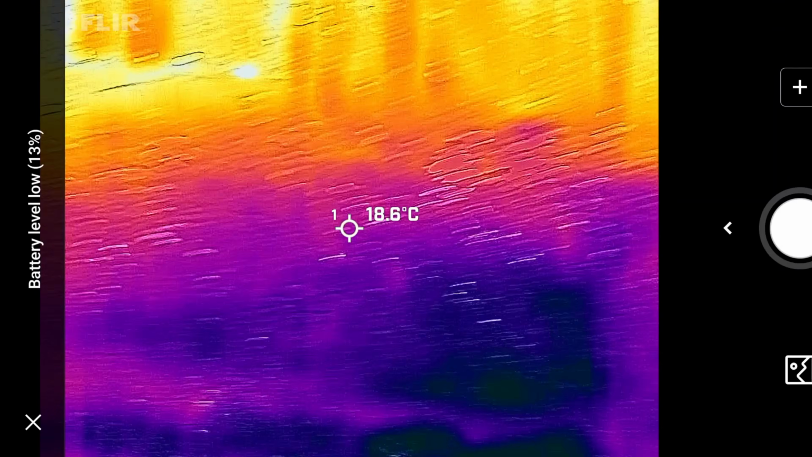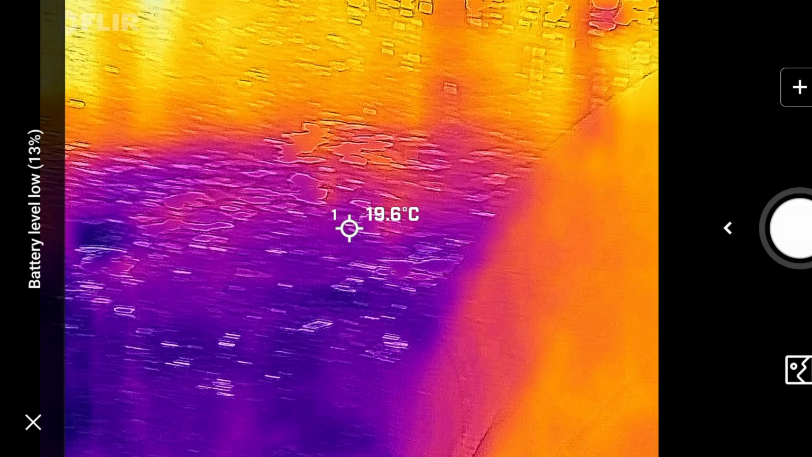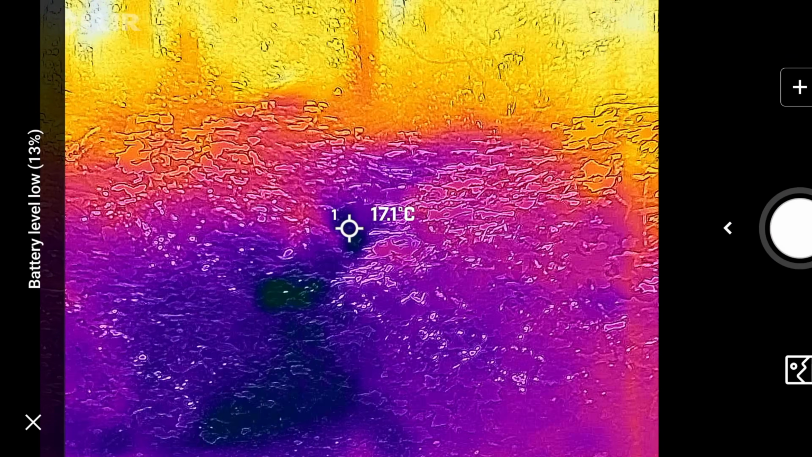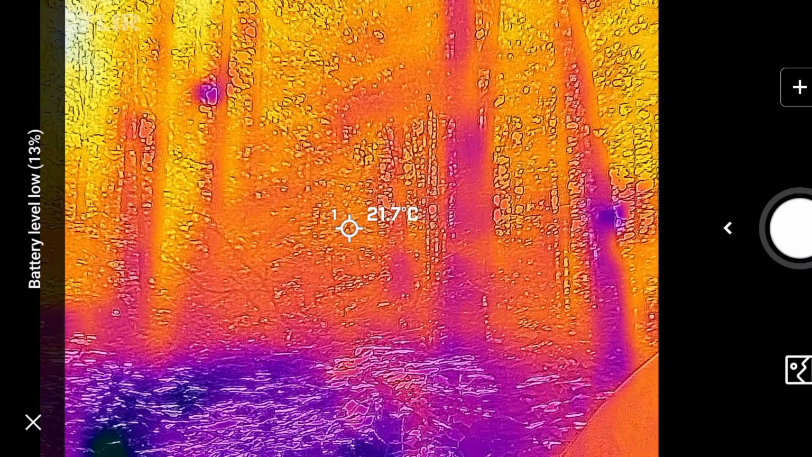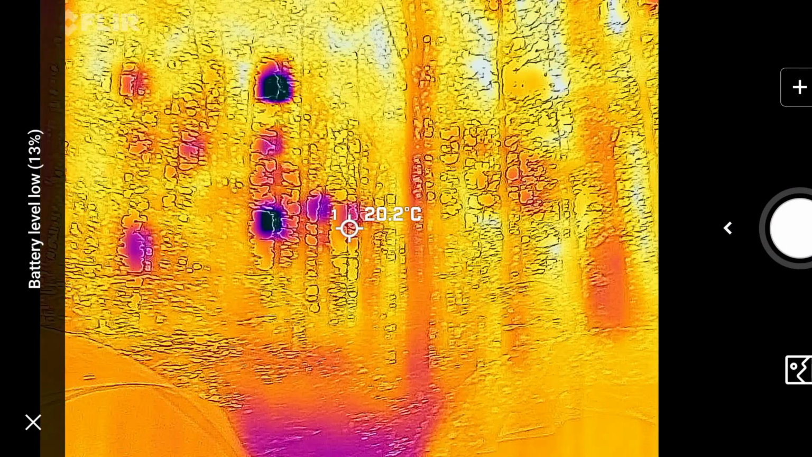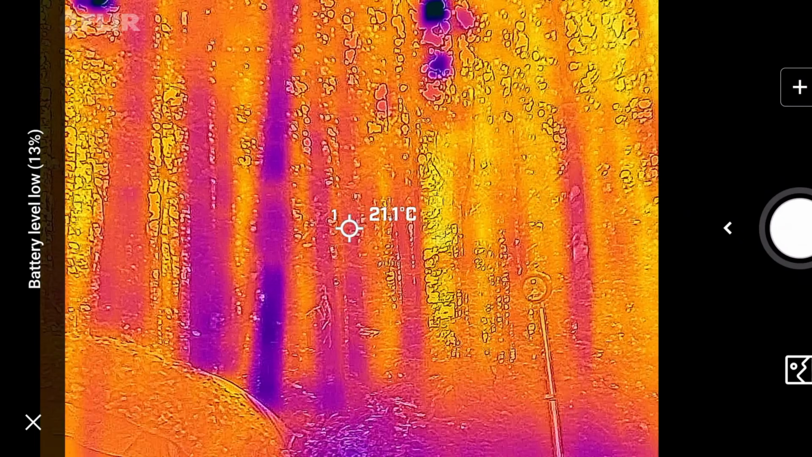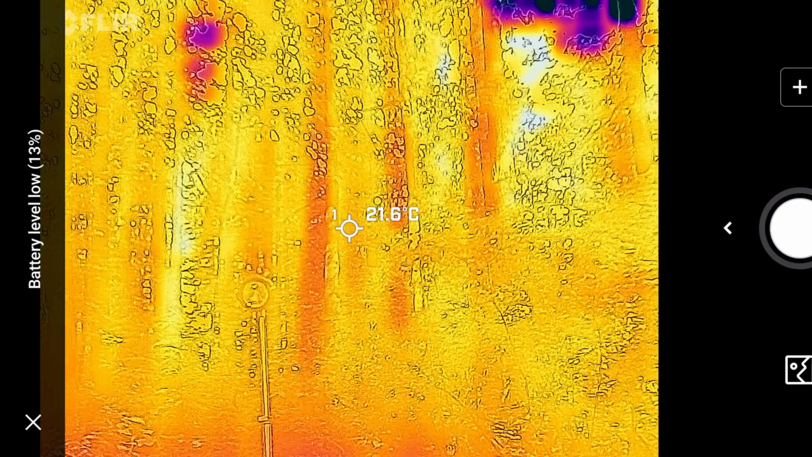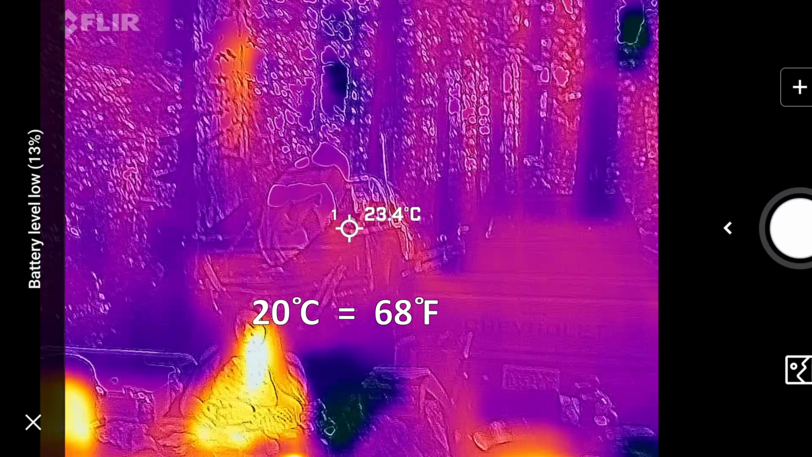And here's the neighbors again. Their vehicle's very warm for some reason. But the forest in general ranges from chilly to comfortably comfortable. And if you're not familiar with it, for me anyways, 20 degrees Celsius is pretty comfortable. For everyone using the American system, I'll look it up for you in a minute, but I'll put it on the screen right now. So anyways, that's what it looks like during the day.